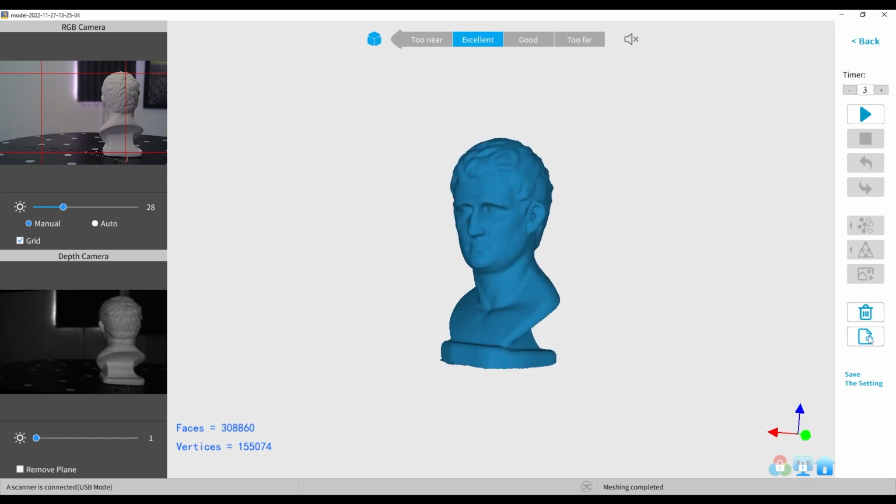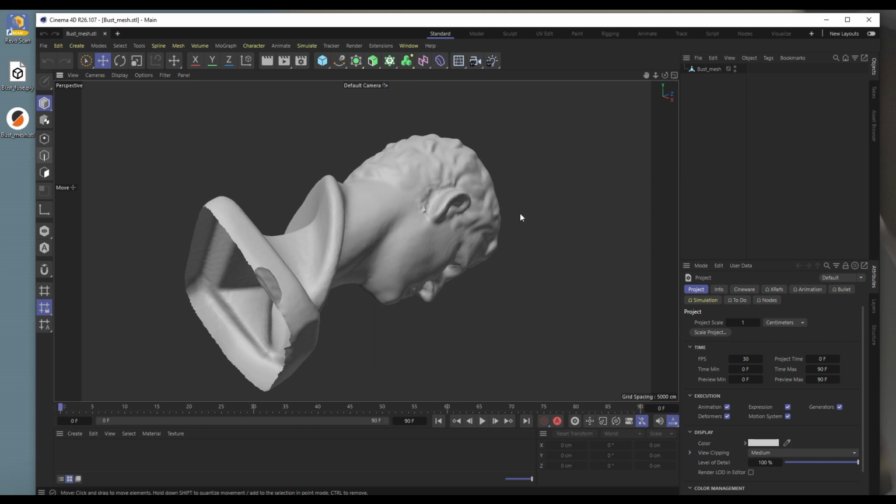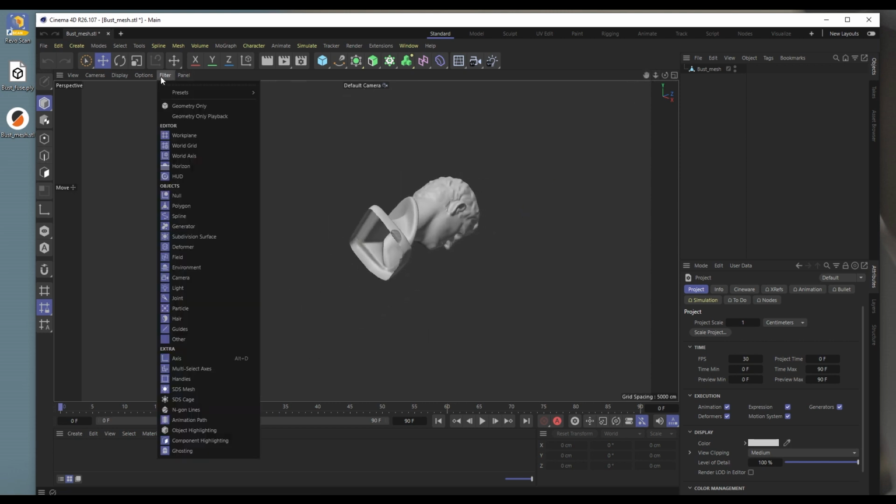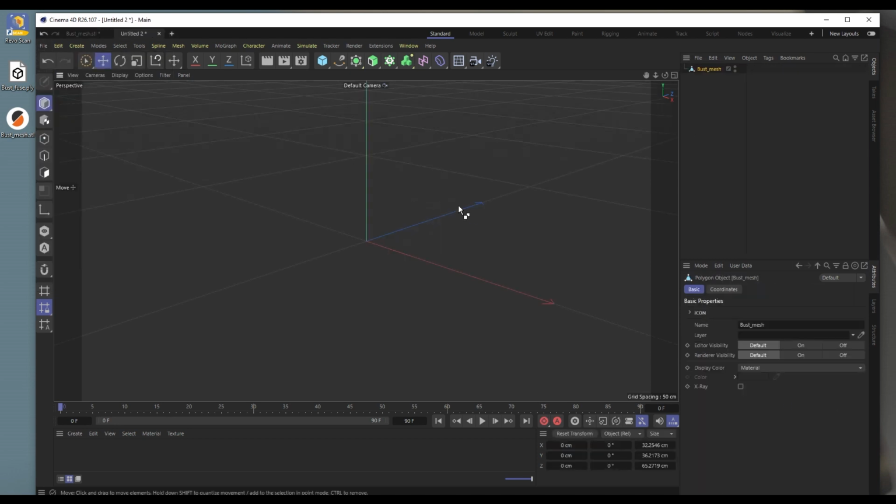Okay, so now I'm going to export this as an STL file. And let's open it up in Cinema 4D. Okay, so here I am in Cinema 4D. Here is my STL file that I've just created, and I'm just going to drag that in and say open, and we're going to have a look. So the first thing I want to do is fix the orientation of this. So I'm just going to copy that, and I'm going to go into a new project and paste it.